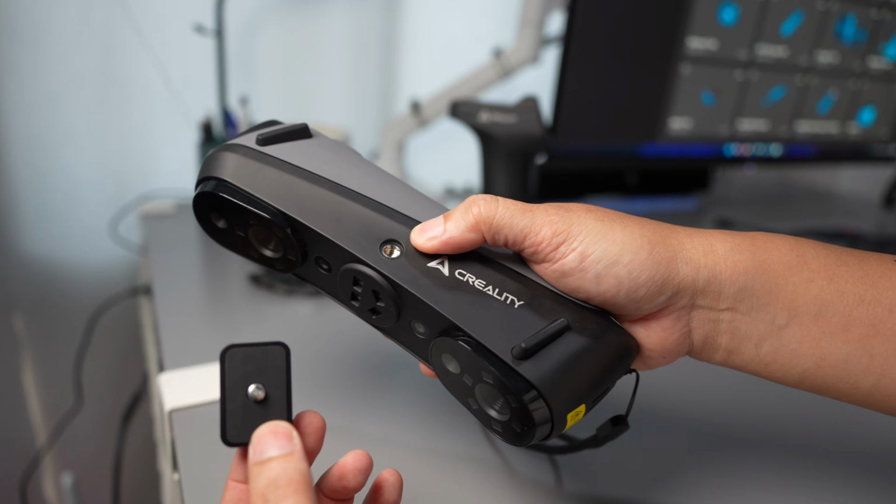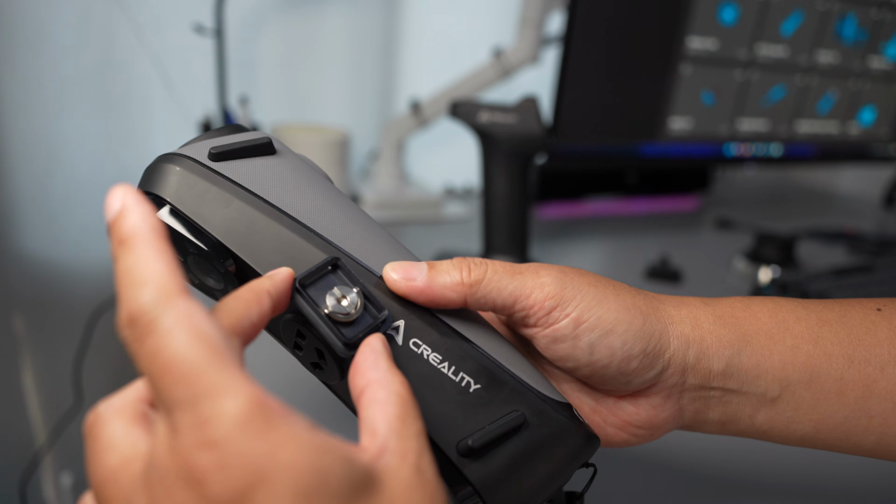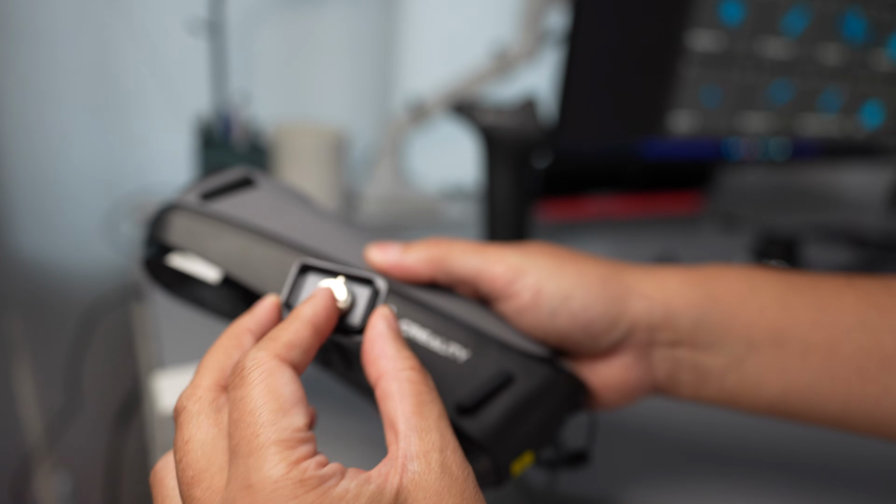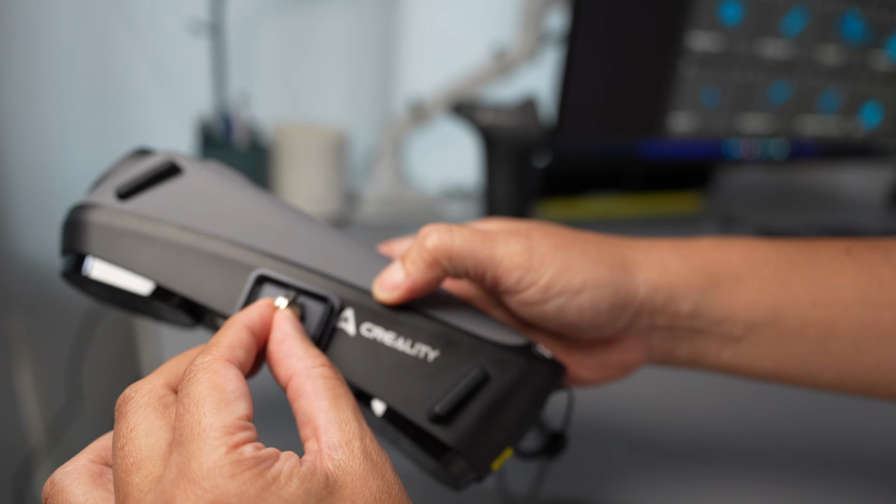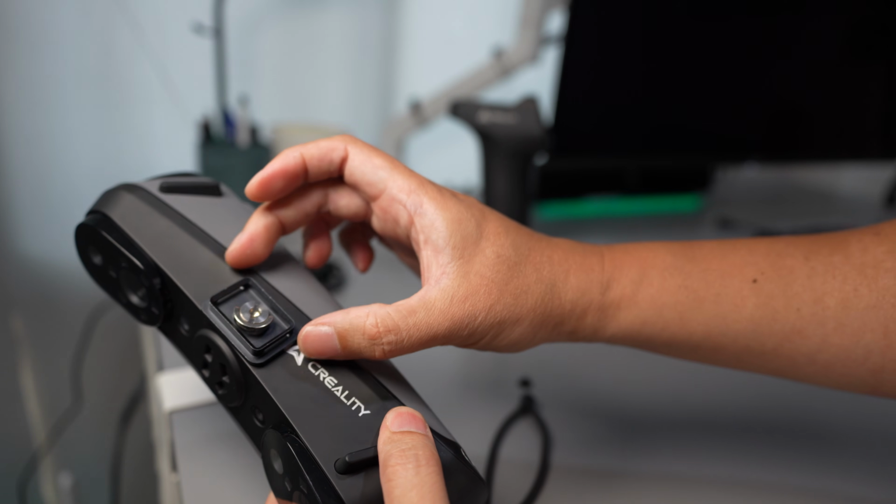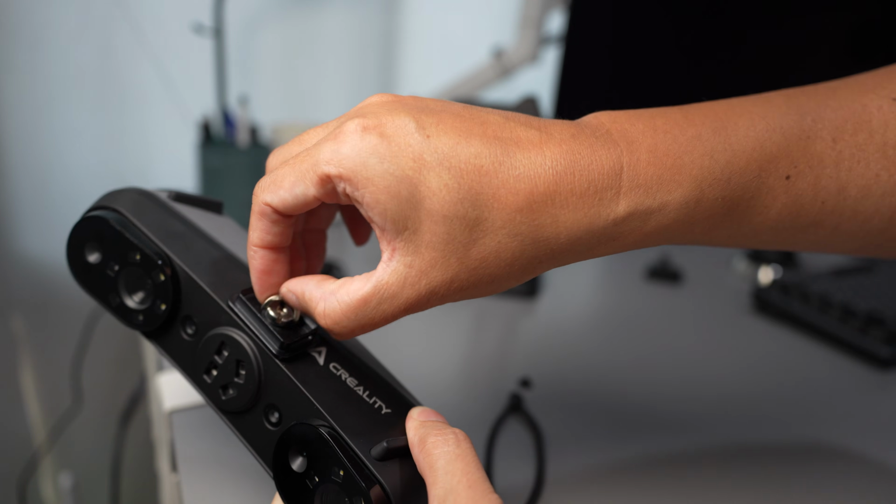When they designed this, they forgot about the quick release plate. So if you place it like this, it's going to hit one of the edges here, and it will be difficult to thread in. You need to align it like this first, then thread in. After that, you can twist it to the correct position and tighten it.